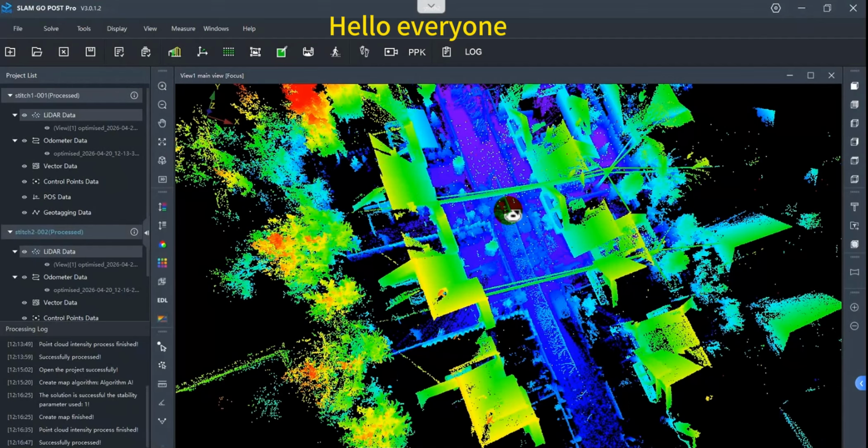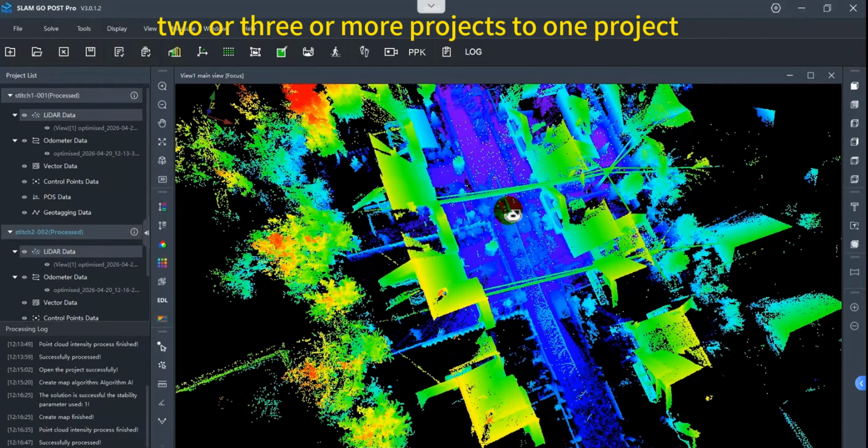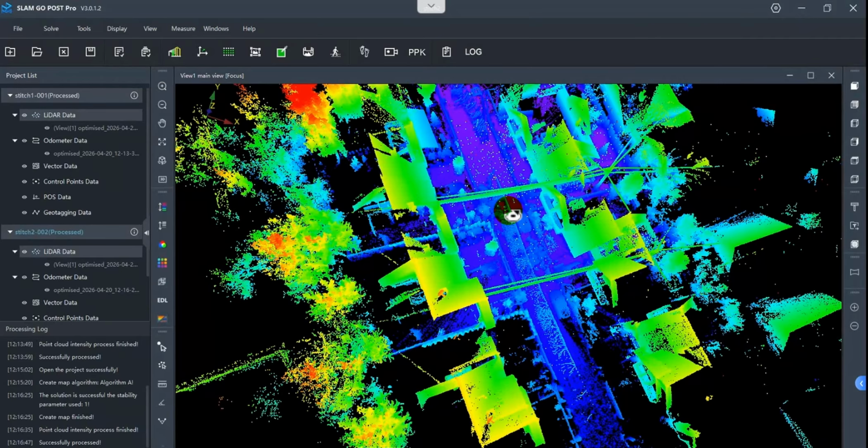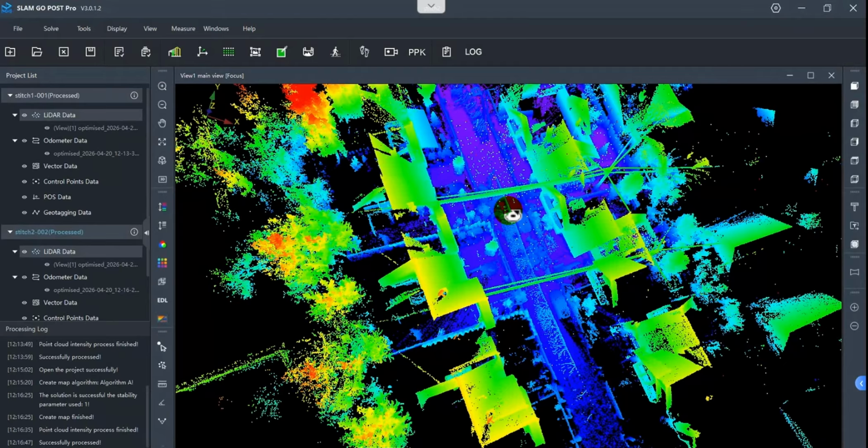Hello everyone. In this lesson, I want to show you how to combine two or three or more projects into one project, and then you can get a merged point cloud.